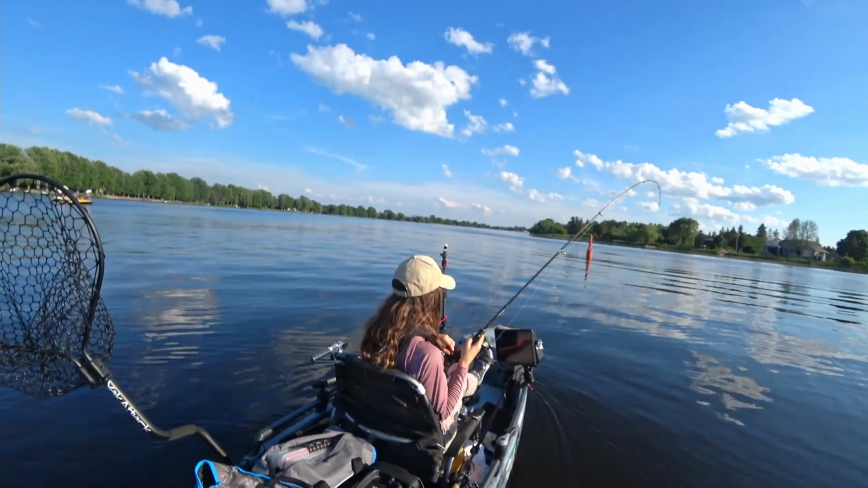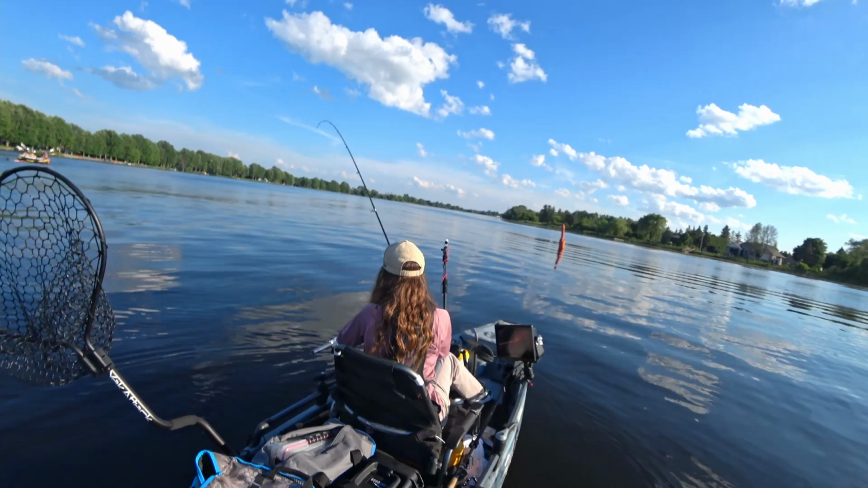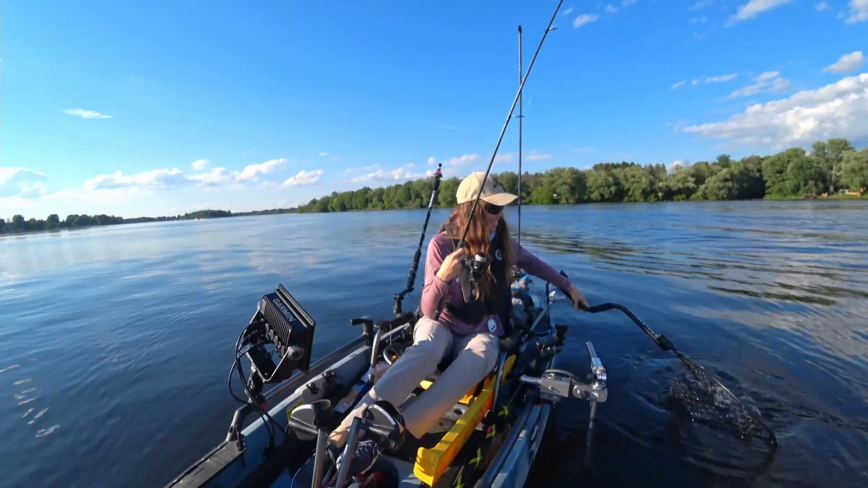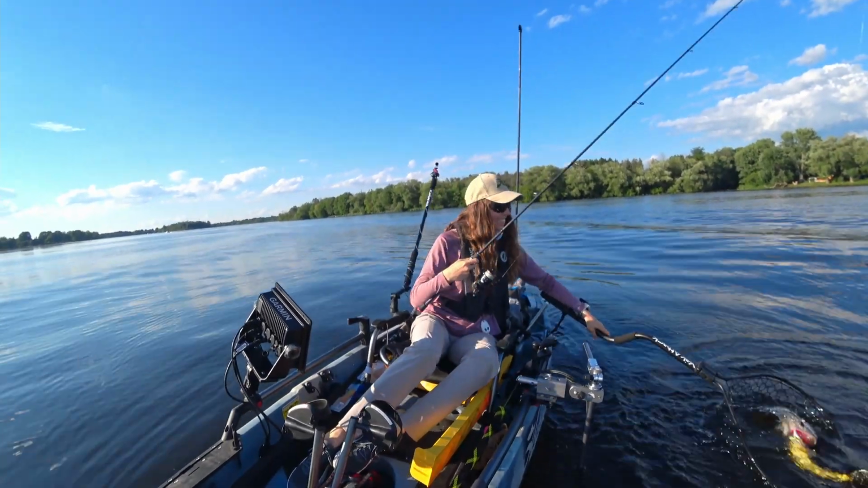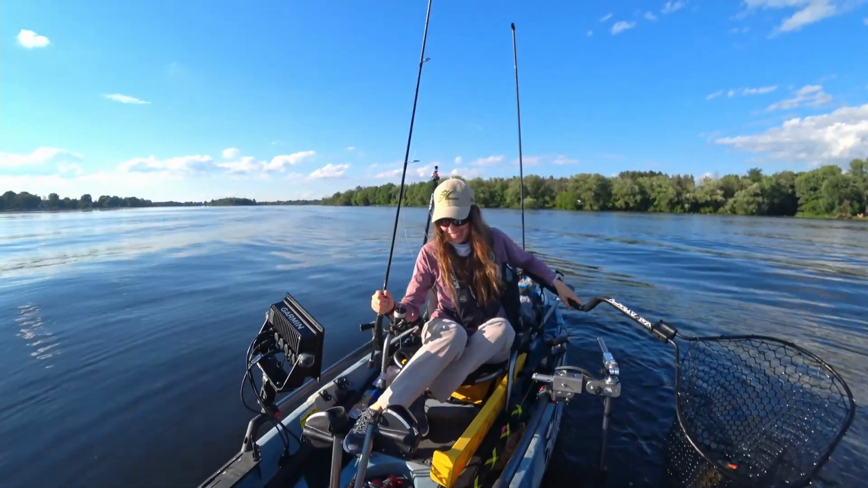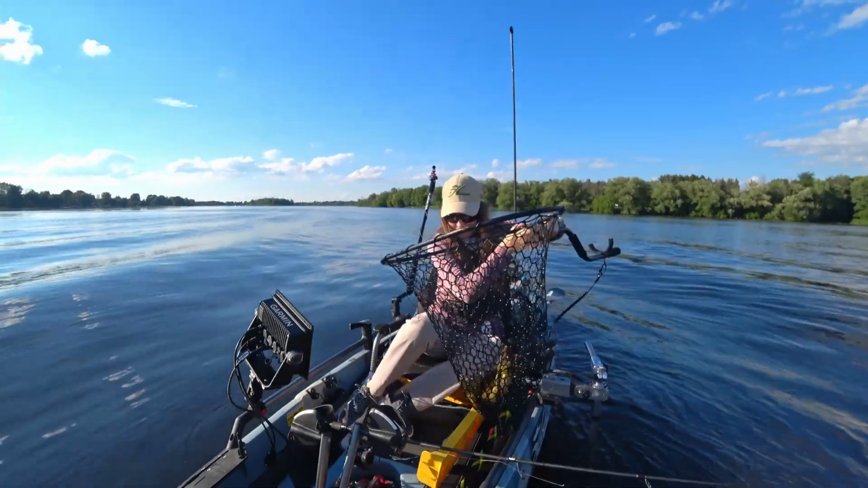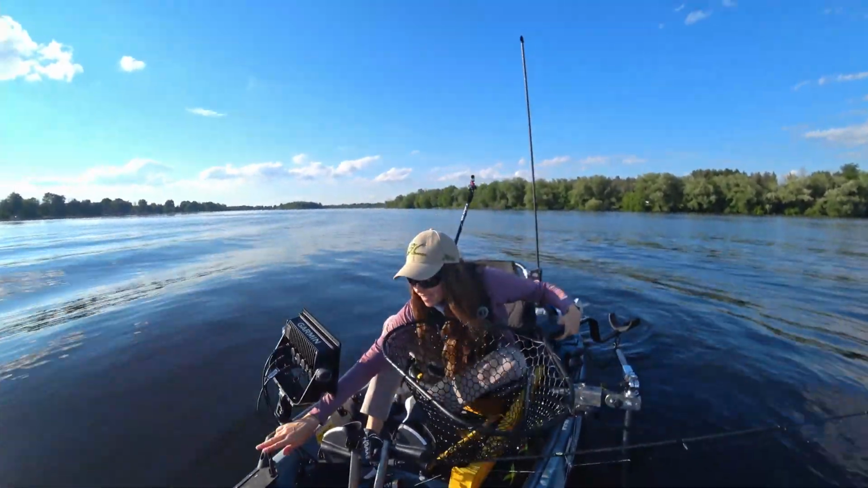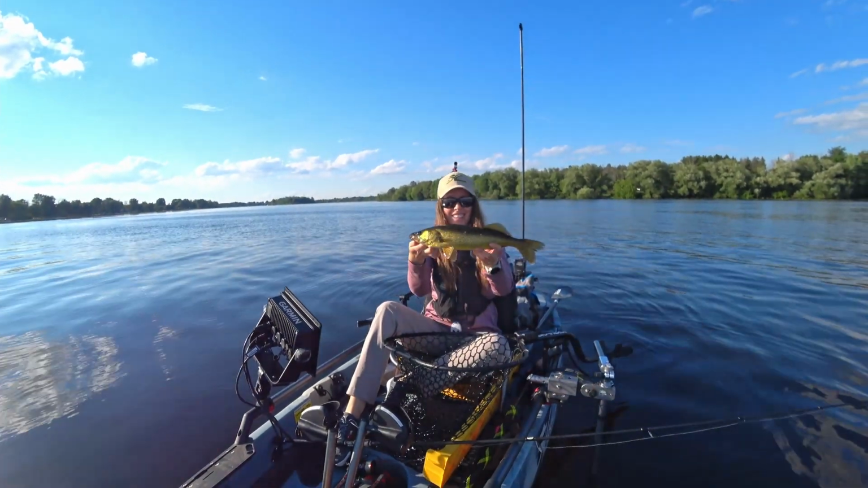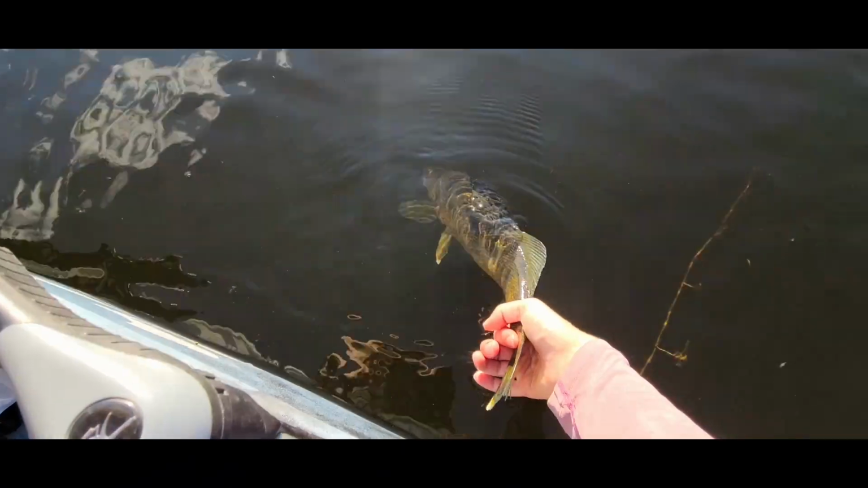There's one. What do we have? Oh, there. Yeah, another walleye. Gotcha. Yes, yes, yes. Just what I want to see. That's a nice one. Another one! Yes! This is so much fun! So glad this is working out. There we go.